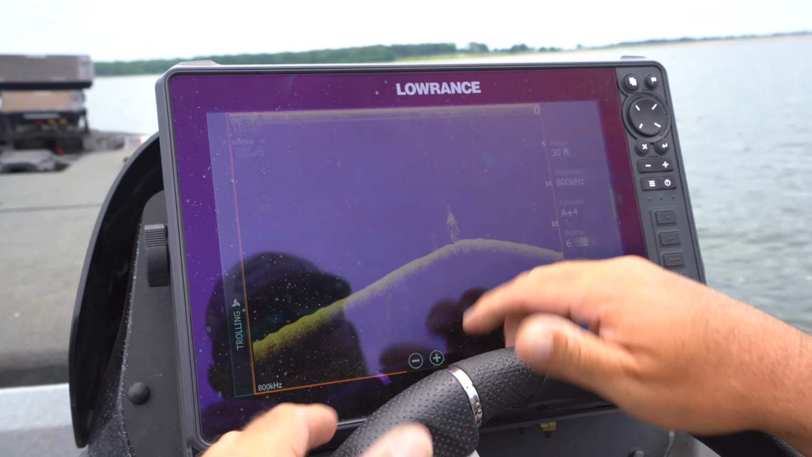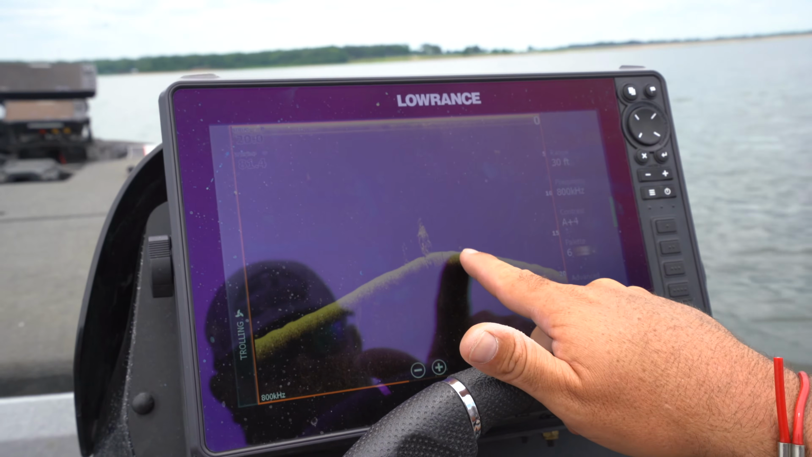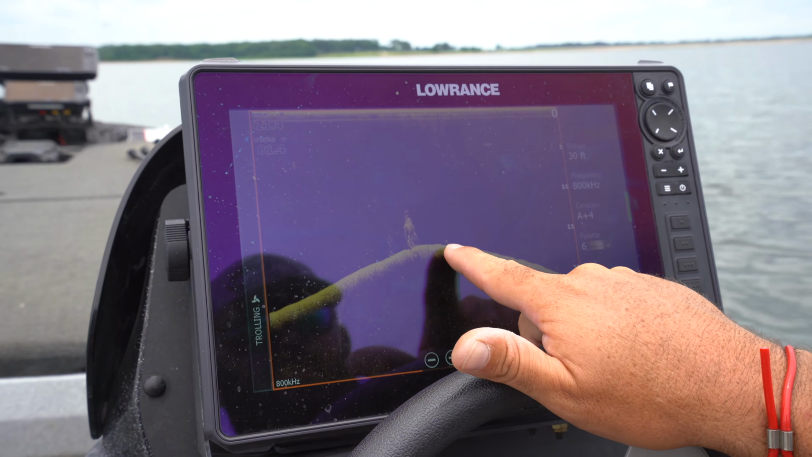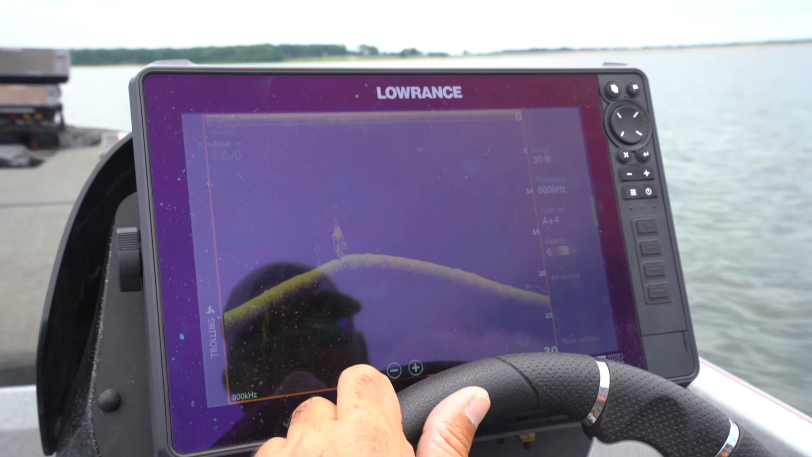It just shows you the detail you get. I mean, you can literally count the individual crappie, count the individual bass. There is a giant sitting right there, probably waiting to eat crappie. That's what a really big one looks like on Downscan right there. It looks like somebody took a Sharpie, it just went dot right on the screen.